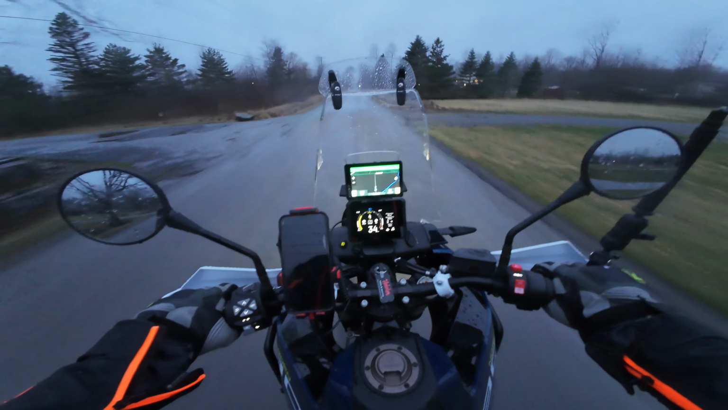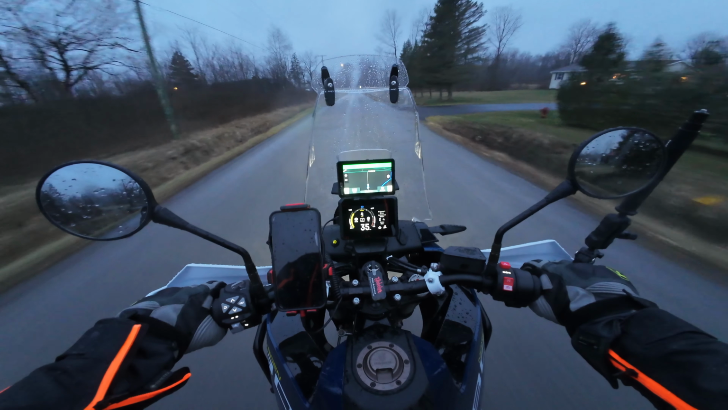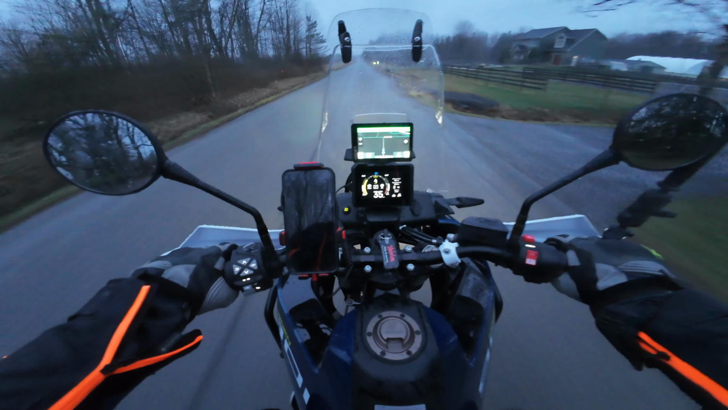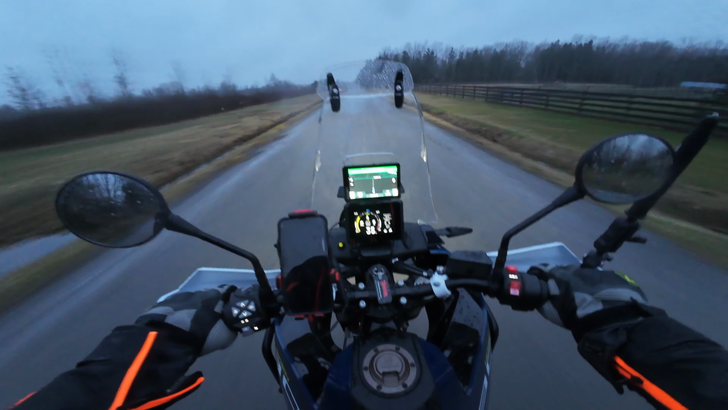Got to open my shield a little bit. It was fogging up even with the inner shield in it. I can't remember what it's called. Oh, and I should stop and top her off with gas. I need to do that. That's why I'll kill the video.